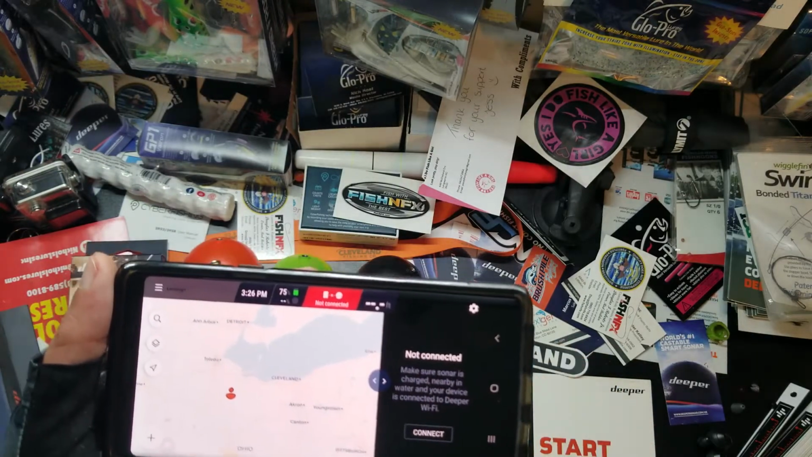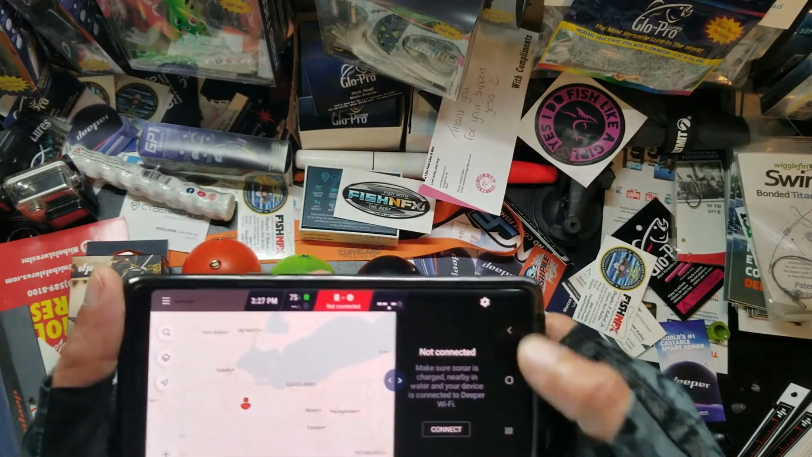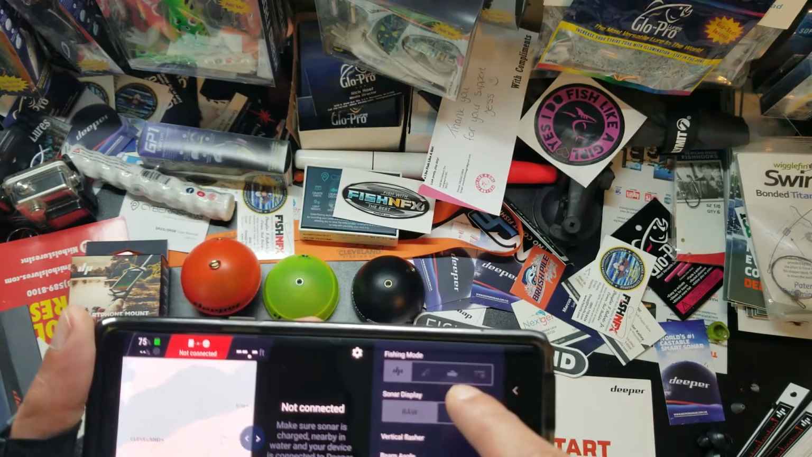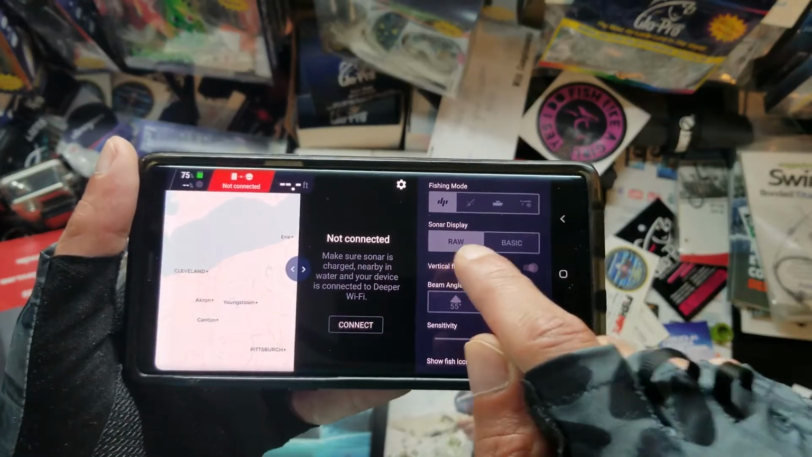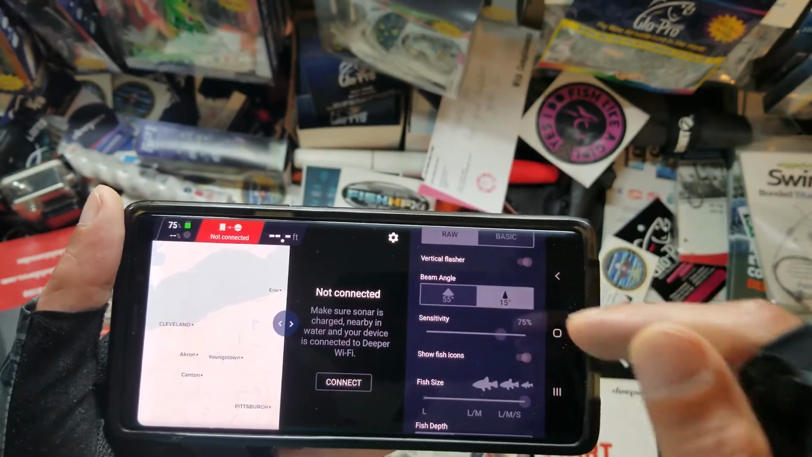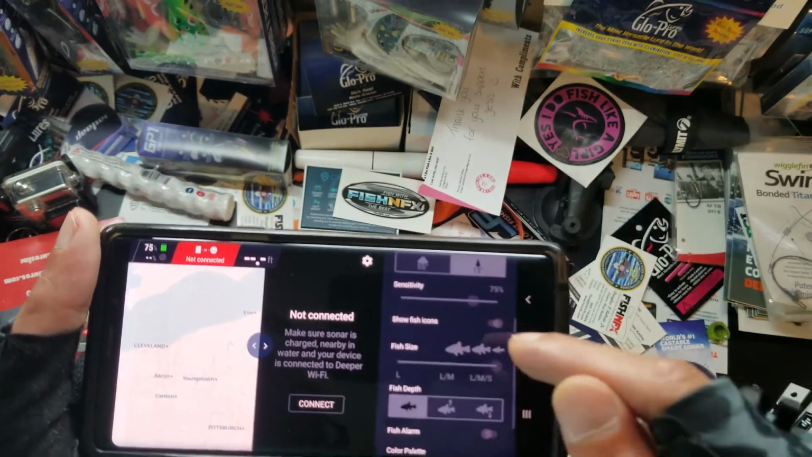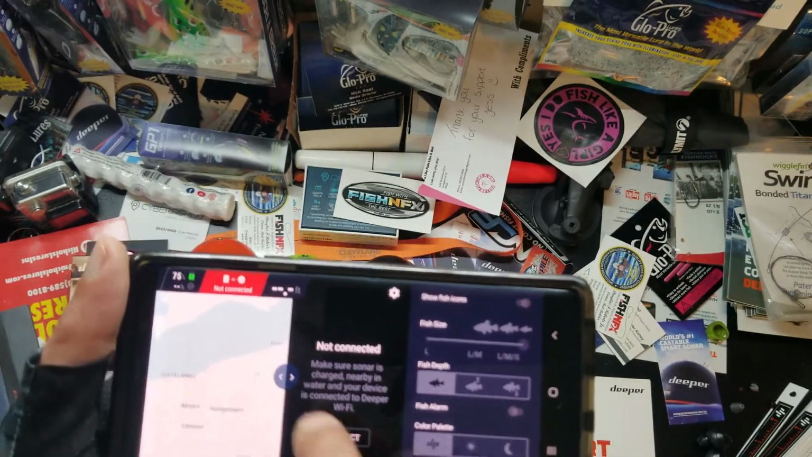So, hold on 1 second here. So here are different options, different fishing modes. There's one for ice fishing, for a boat, and then I usually keep it in the DP. Oops, let me bring it up here. And different sonar, the beam angles, 55, which is more of the wide angle, and the 15, which is more of a narrow angle. Sensitivity, I typically keep it on 75. It gives you different options here as far as what size fish that you're looking for.